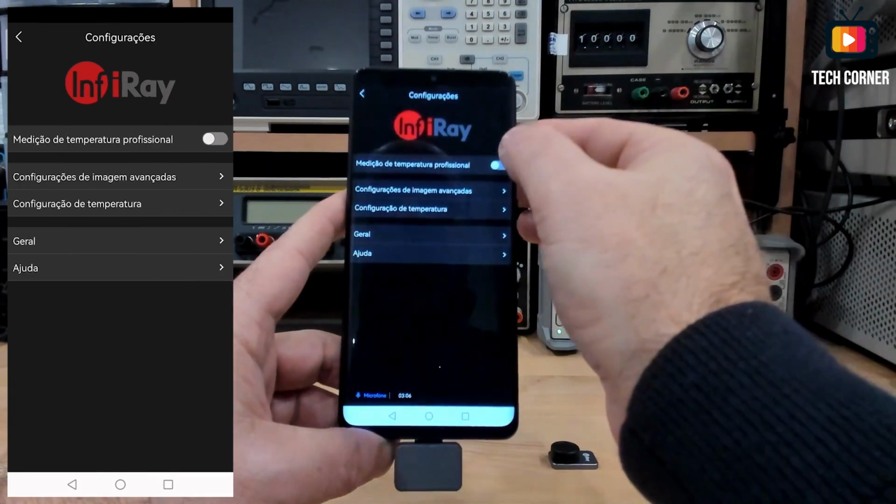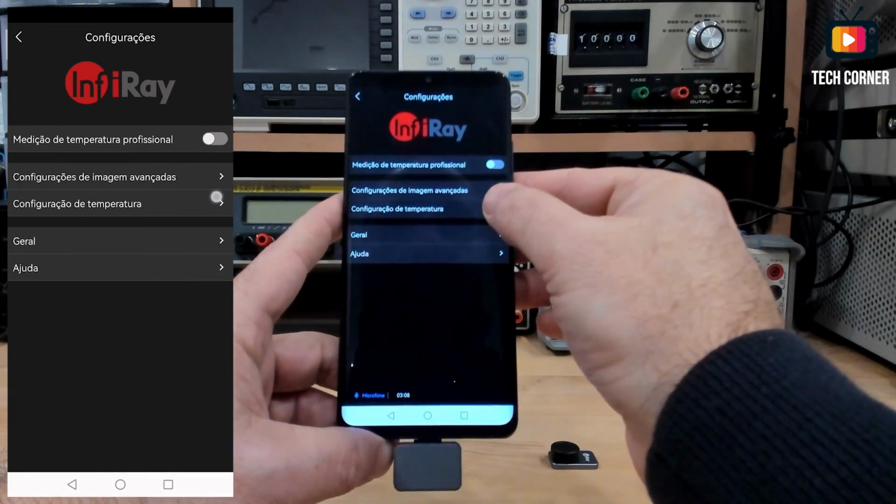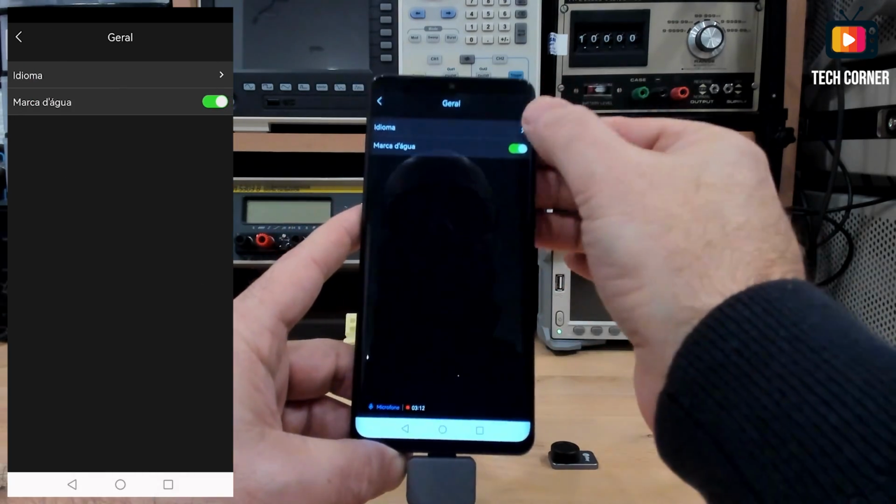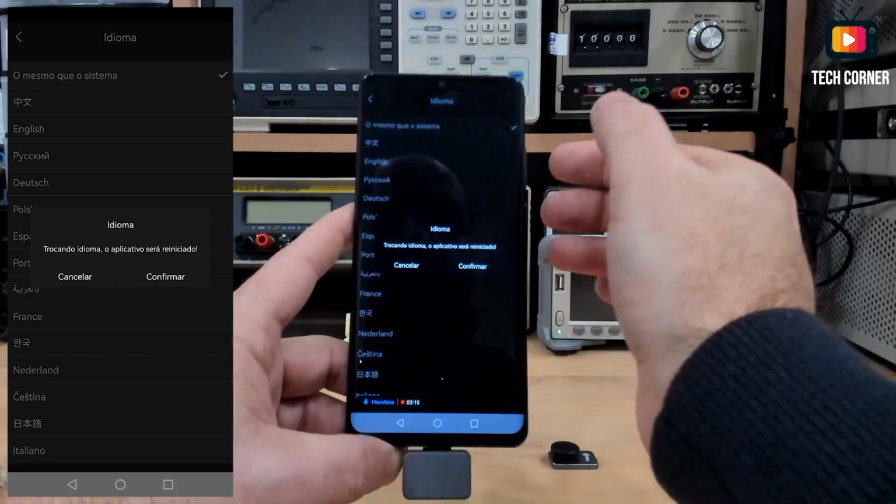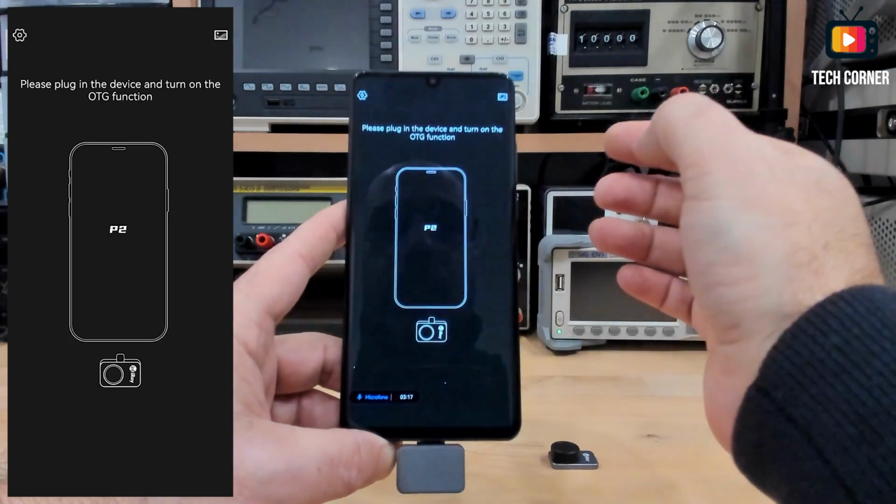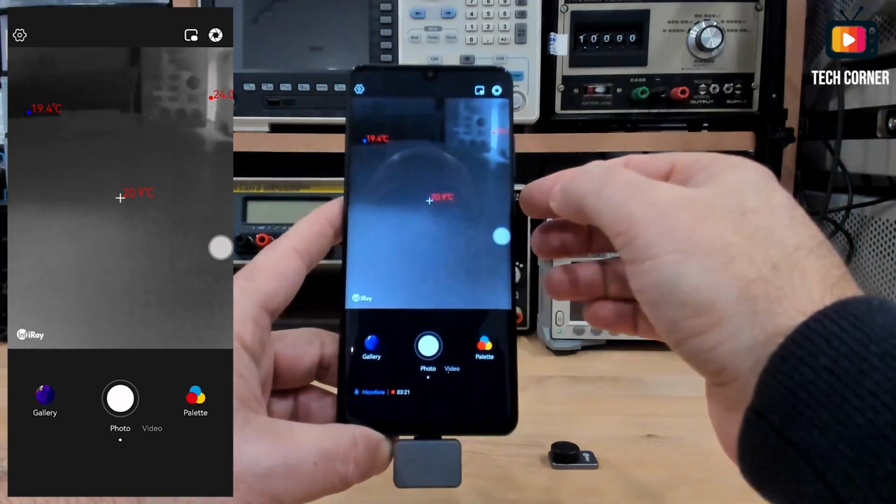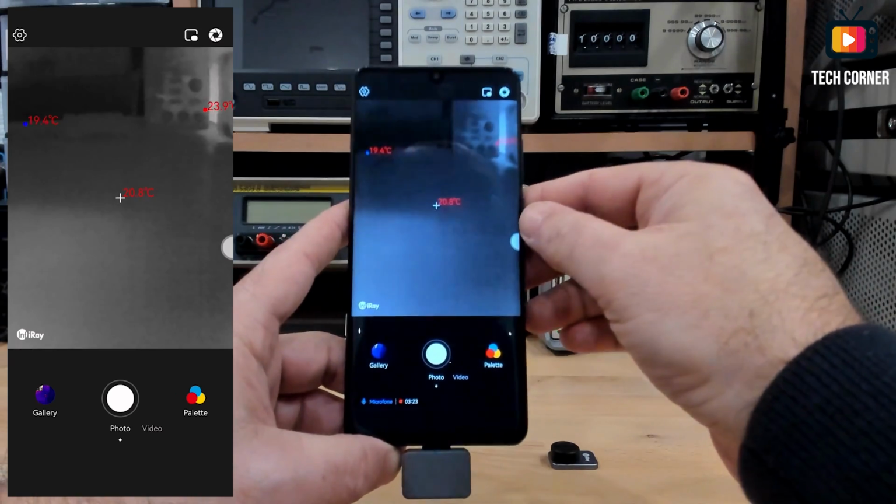First of all, I will change the language to English, because by default, since my mobile is in Portuguese, it will start in Portuguese. Okay, now it's easier for everyone to understand what I am saying.